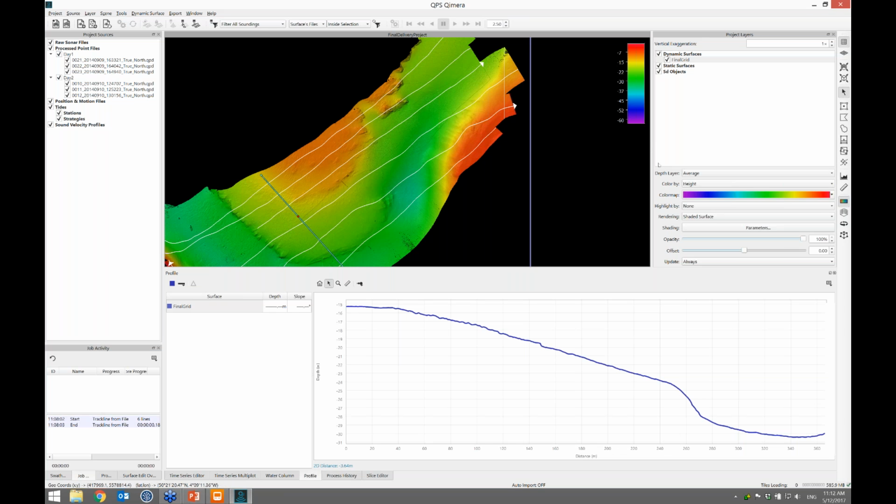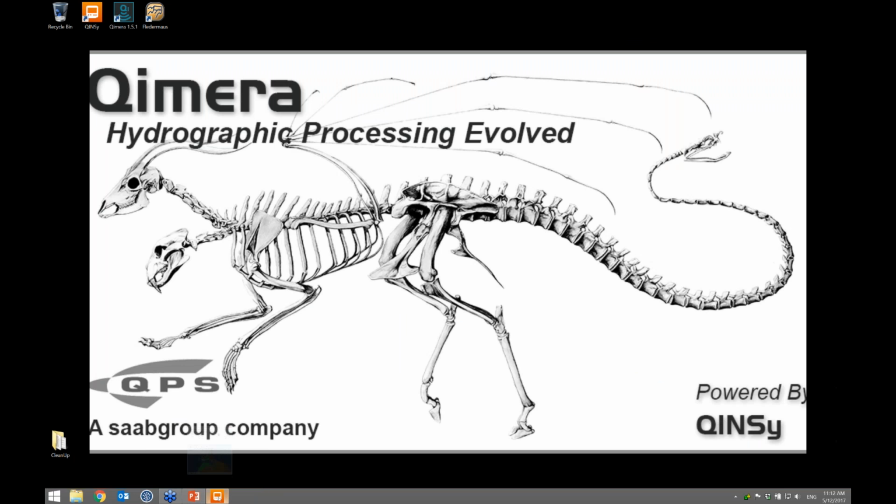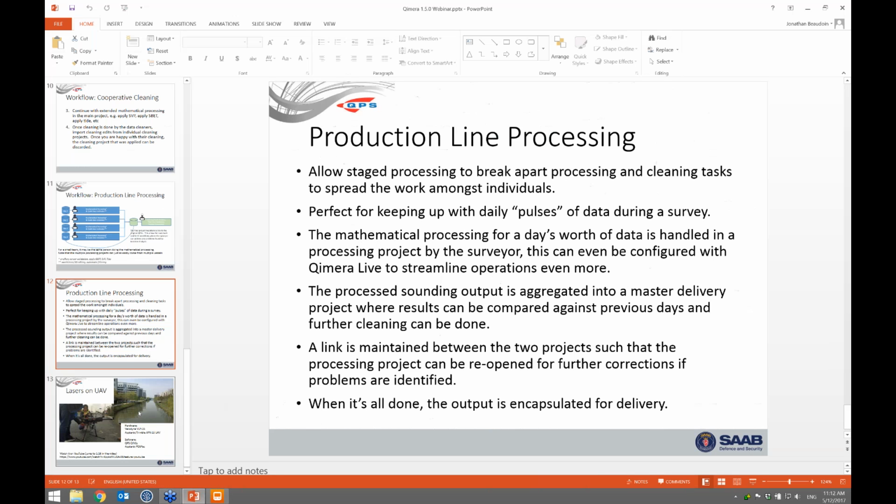All right, well, we're getting close to the end of our hour here, and I got one more chunk of functionality to get through, so we'll see if we have a bit of time for some more questions at the end. So what we'll do now is jump to laser mode.